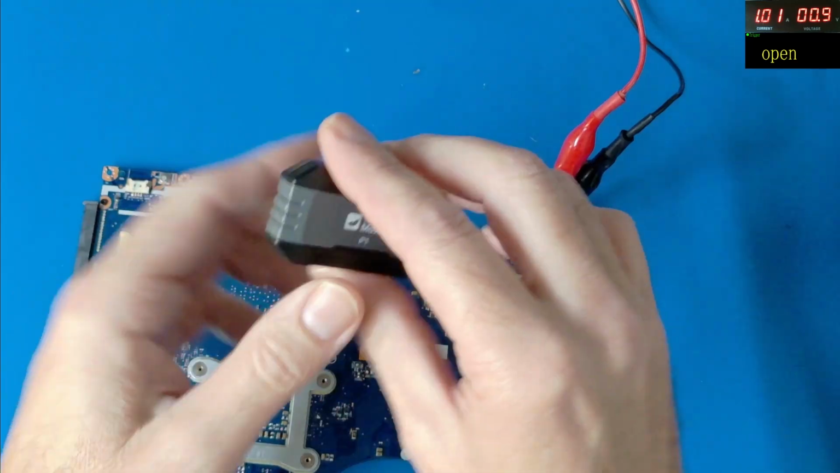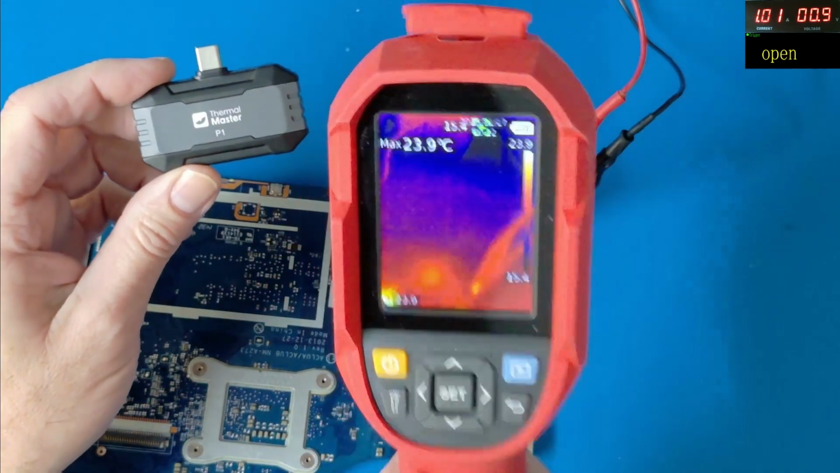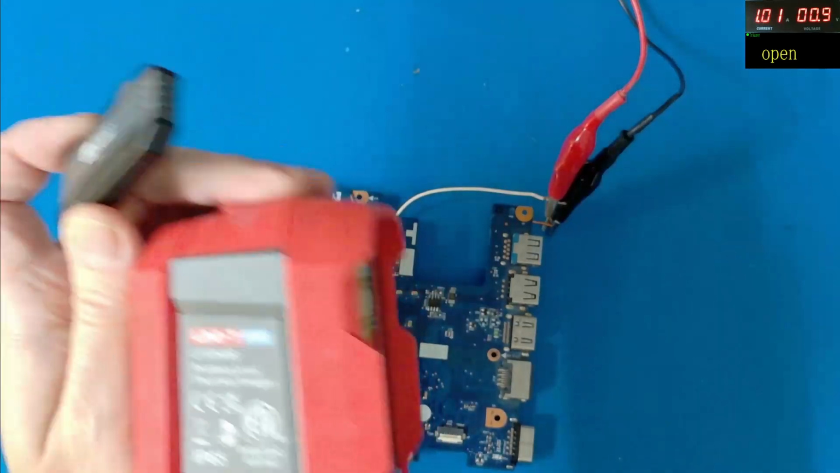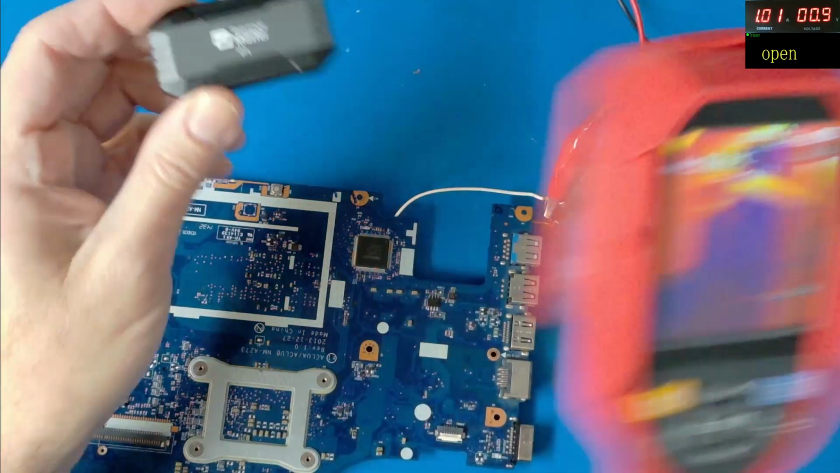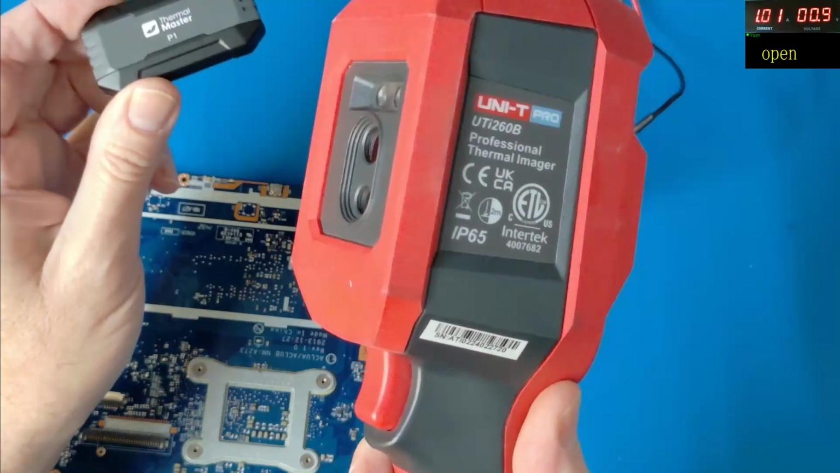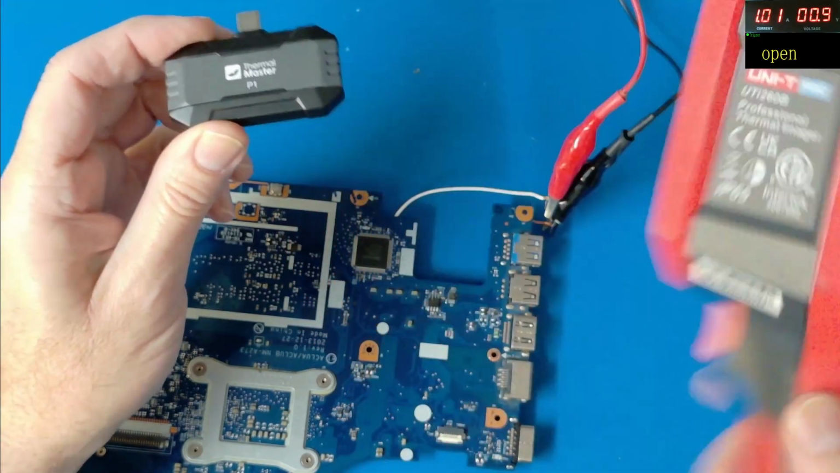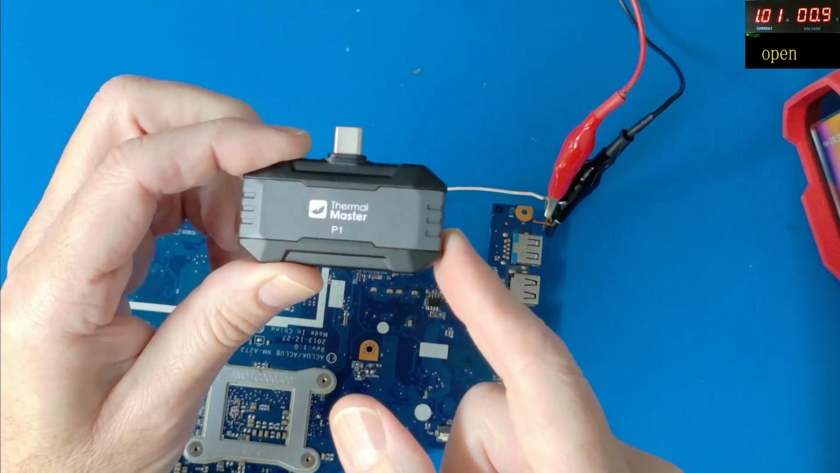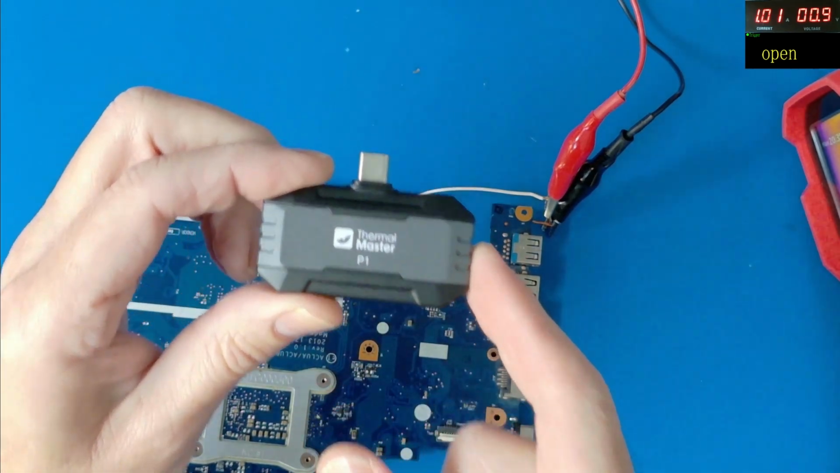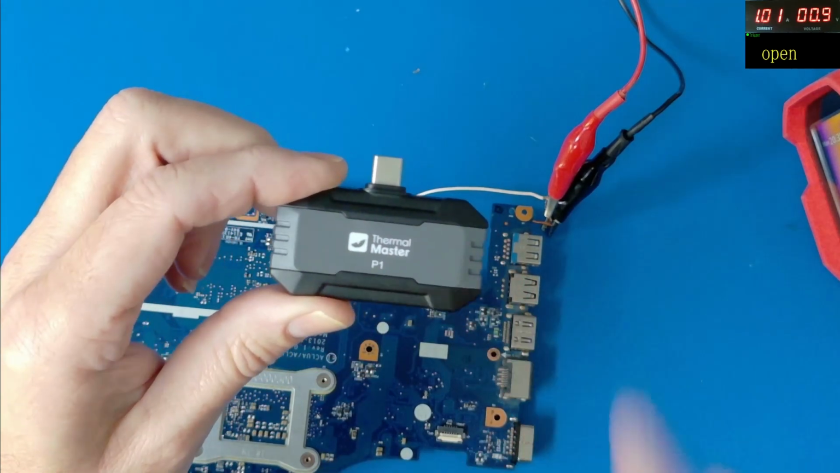Would I recommend this? As a direct replacement for what I've got, this one does offer better resolution if I'm being honest. And this one's the UTI 260B. But this was 4 times the price when I bought it. Is it 4 times better? Can't say it really is. Would I be keeping this to use? Yes, I certainly will. This is a versatile little camera which does what it says on the tin.